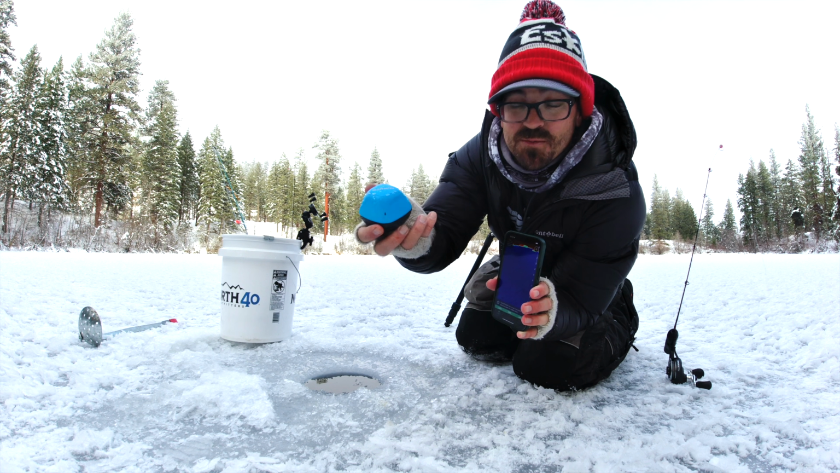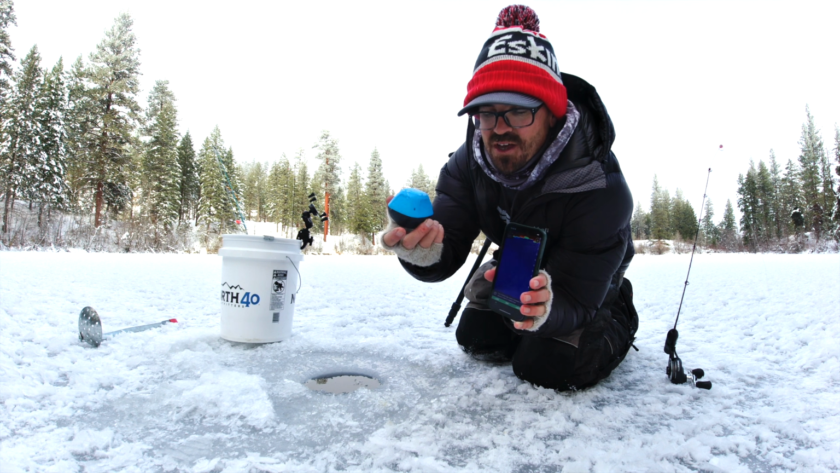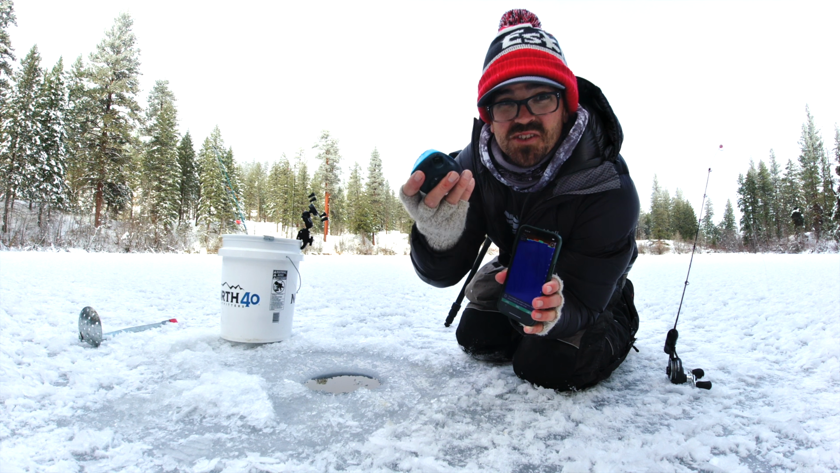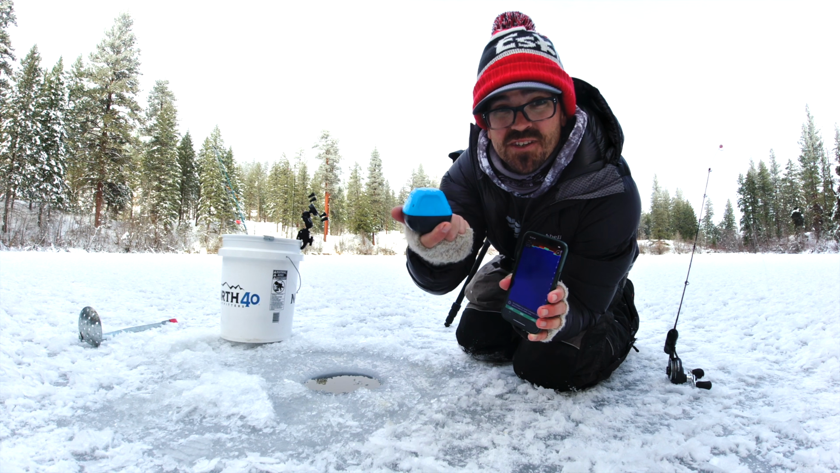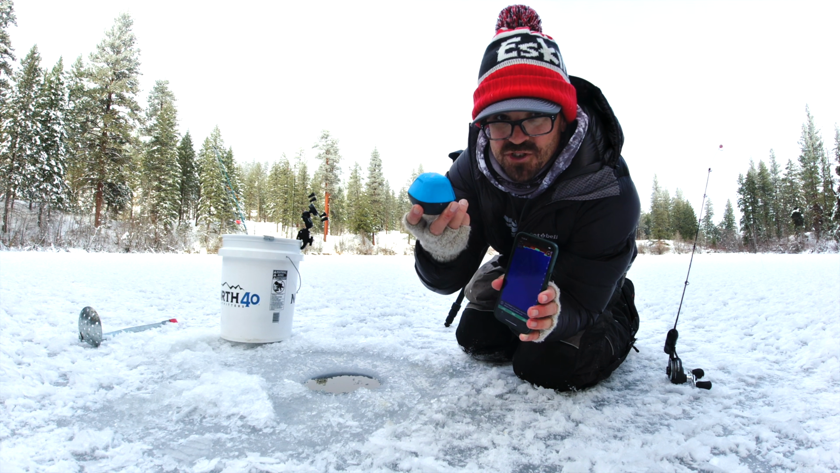This is the GPS-enabled version, which is $180. The non-GPS version is $130. It weighs only 2.5 ounces. It's 3 by 3 by 3 inches. Fits in your pocket, and it lasts up to 10 hours, they say, on a full charge.